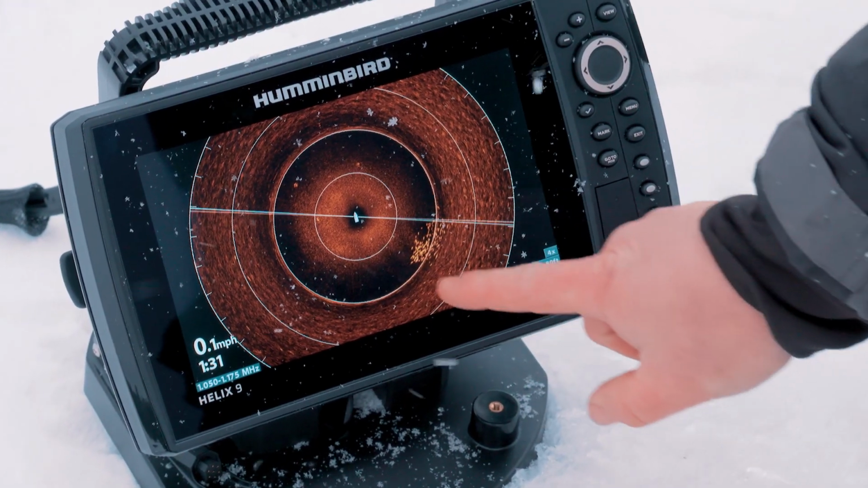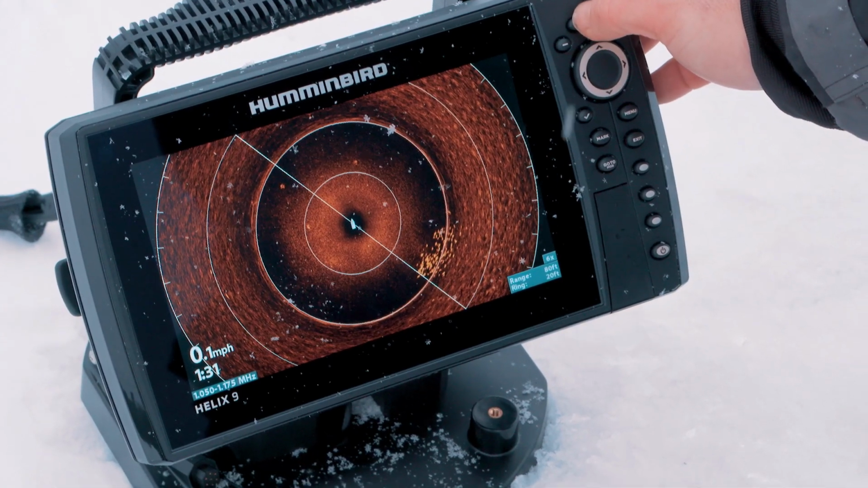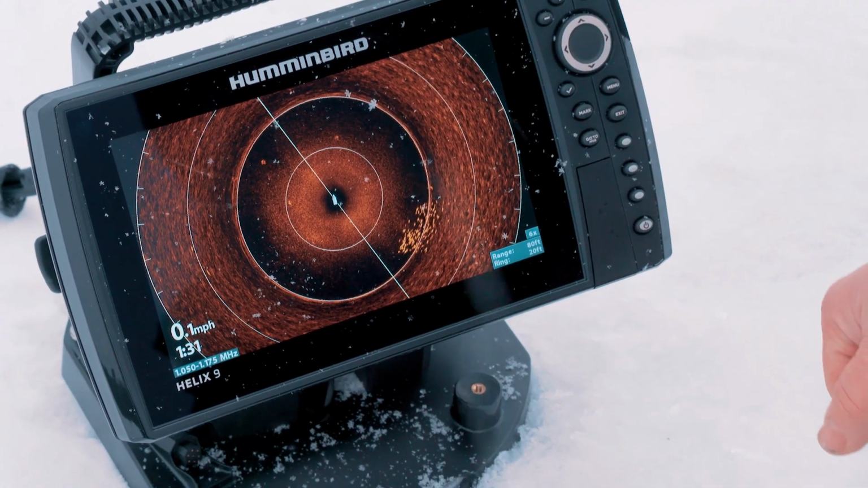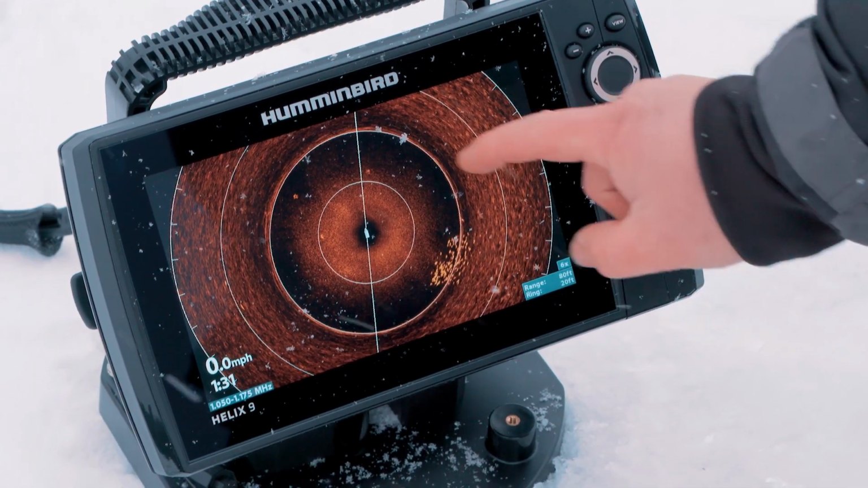So we located a school of fish, and it's pretty sizable if you look right here. I'm gonna zoom in just a hair so you guys can get an idea of how big that school is. There's about 30 fish right there. And this is basically what you do.